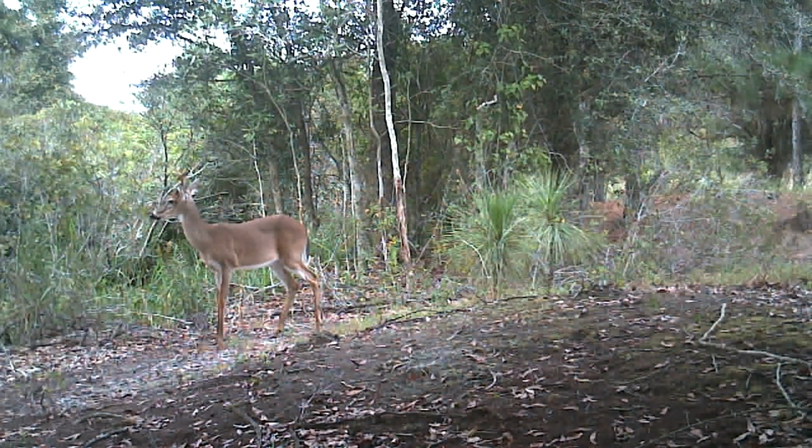He's being very alert. There could also be some cattle in the area. Occasionally I do see cows wander through this area.